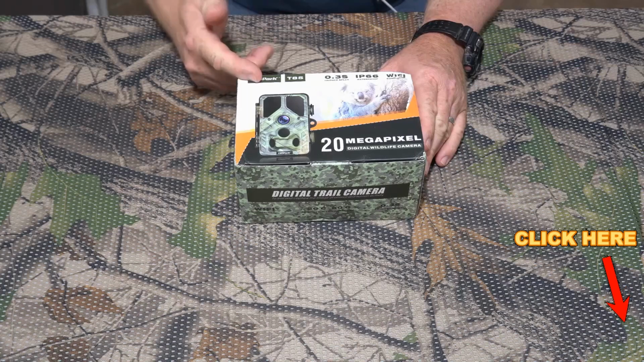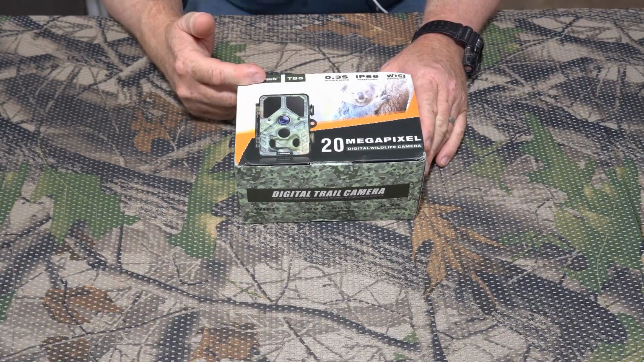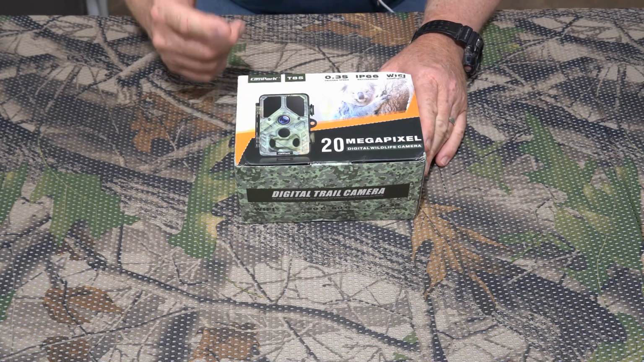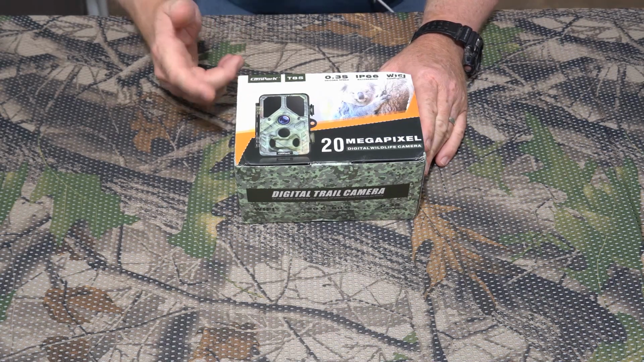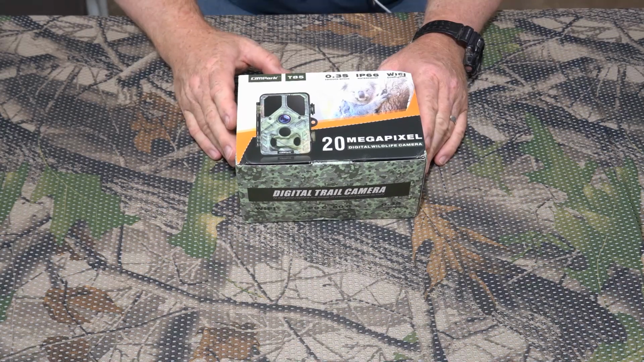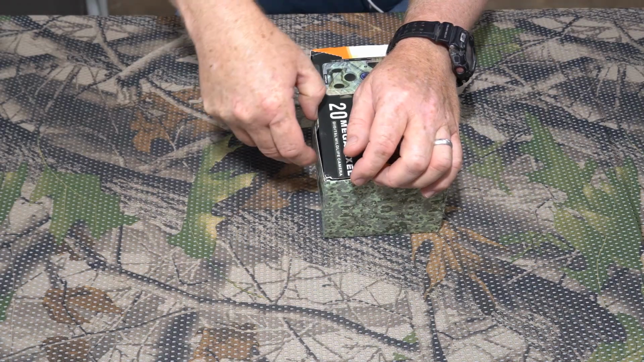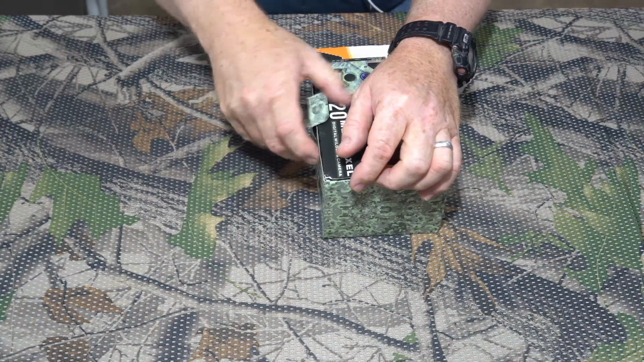Been wanting to get another camera from Campark. I've had a lot of good positive reactions to the review I did on their T45 camera, so this T85 is an upgrade from that. I'm really excited to do this review, so let me go ahead and bust this baby out of the box and see what Campark has sent me here.